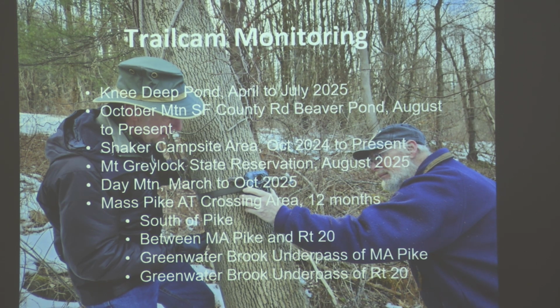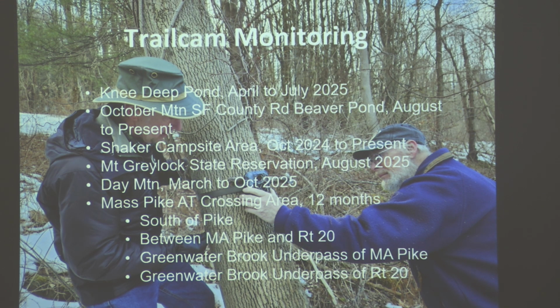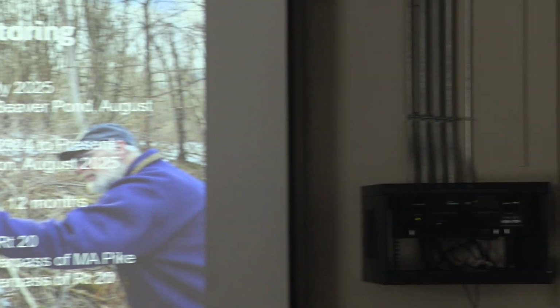So if we know enough about what wildlife is using what areas and where they're apt to be active or passing through or feeding, we can put the cameras in a spot where you'll see a lot. Quick question: are these online, or do they just record to a digital card? Yeah, we are not using any that are cell phone enabled.